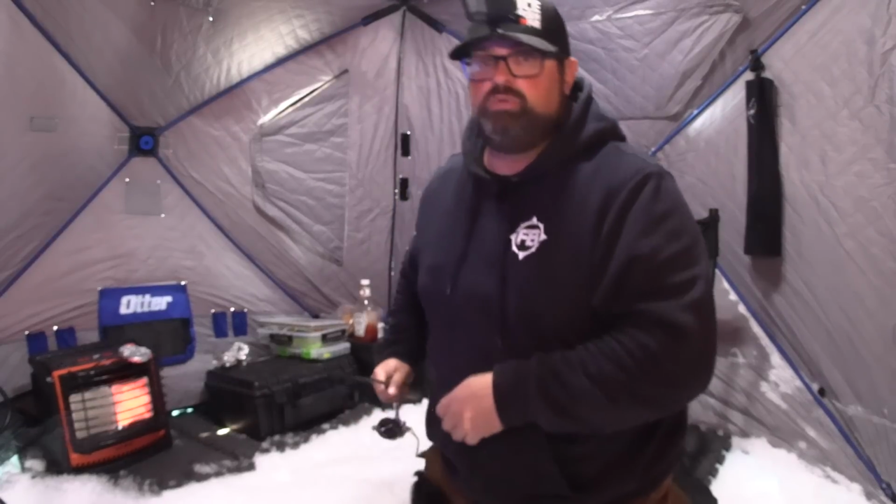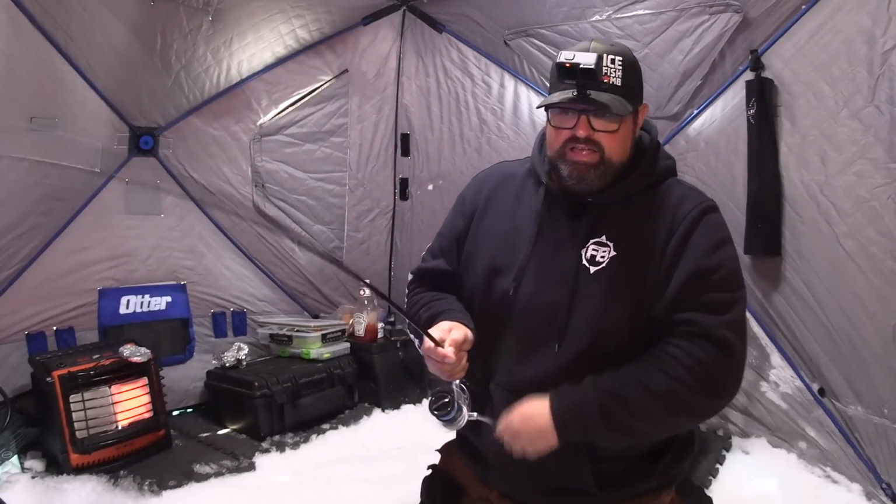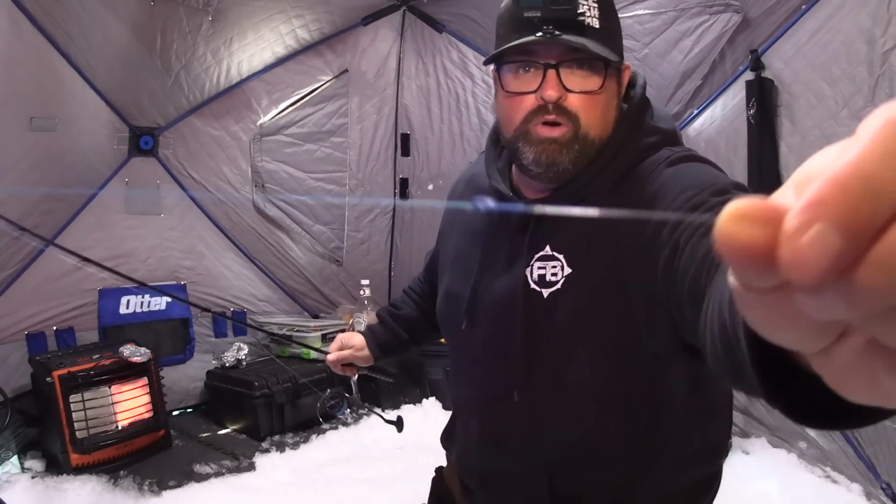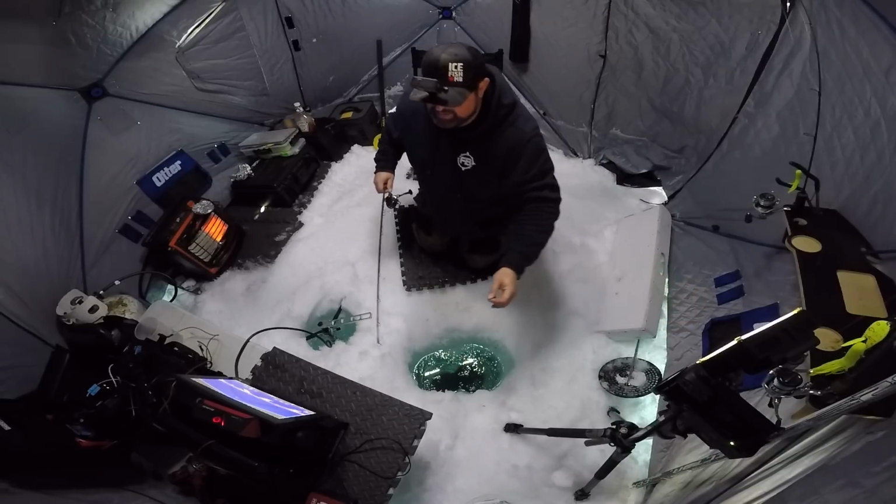That FG knot will slide through your guides ever so nice. I'm just going to bomb it up here and you'll see how fast and easy it comes right through my guides. There's my knot, bang, in the guide. Sometimes a uni knot will catch up on your guides or in your reel, but it's a really low profile knot. The FG knot made by Salt Strong.